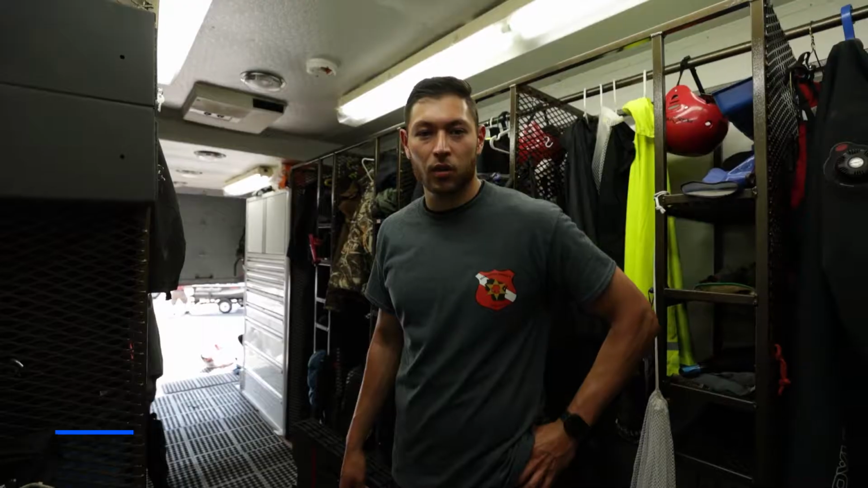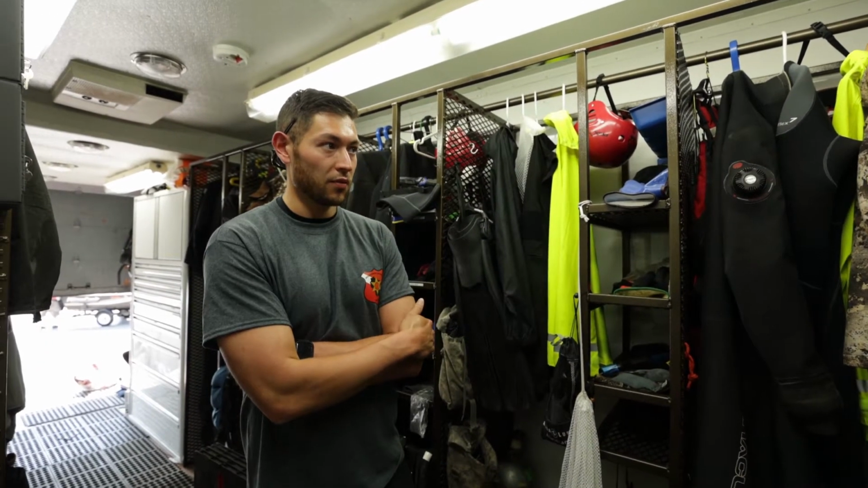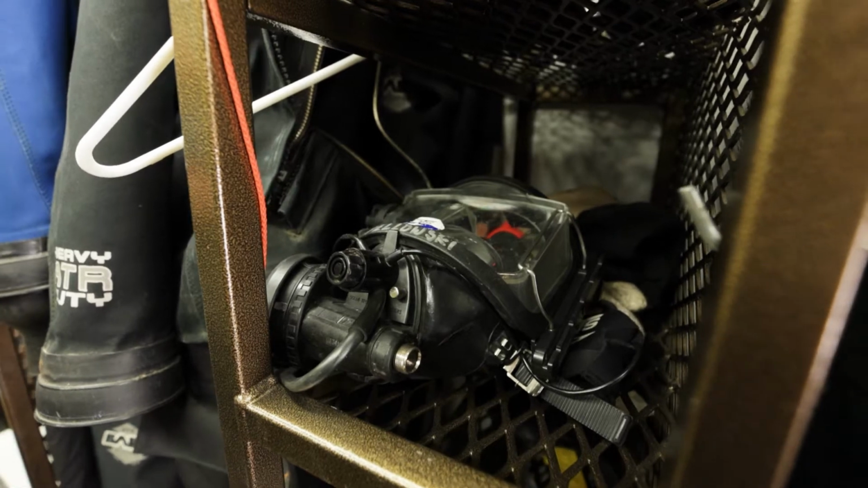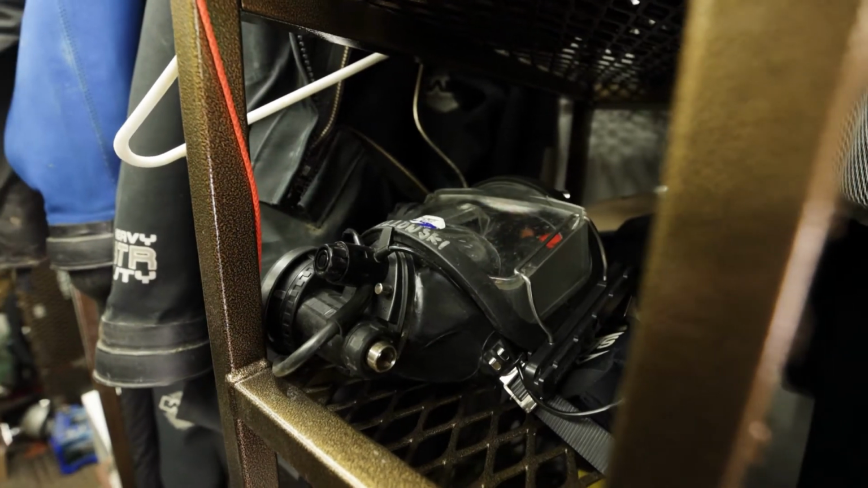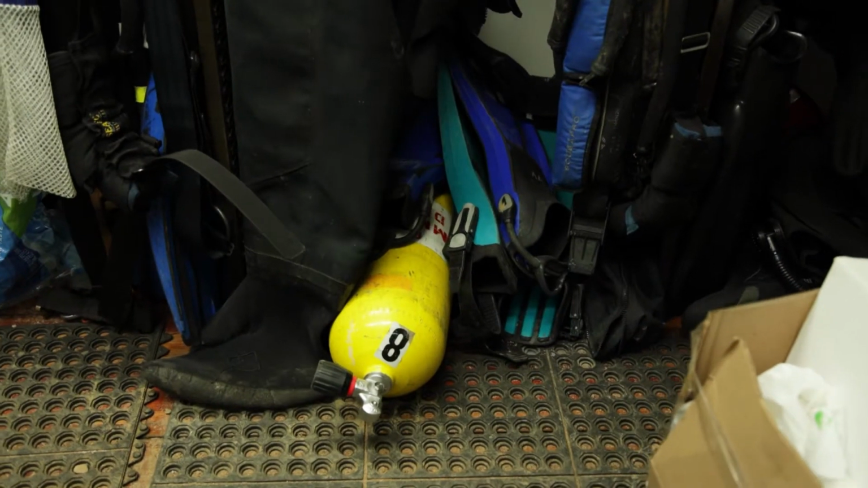My name is Ben Thuman. I work for Wausau PD as a patrol officer. I'm also on the dive team, and this is our dive truck. Basically a bunch of lockers here for each dive member. Some have to share a locker, but we've got our dive suits. Yeah, like I said, each person's got a locker. Just a bunch of equipment for each person.